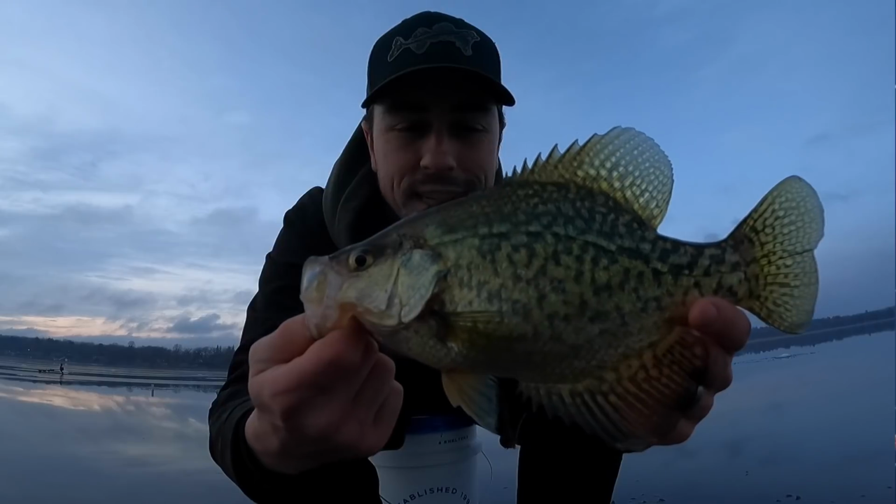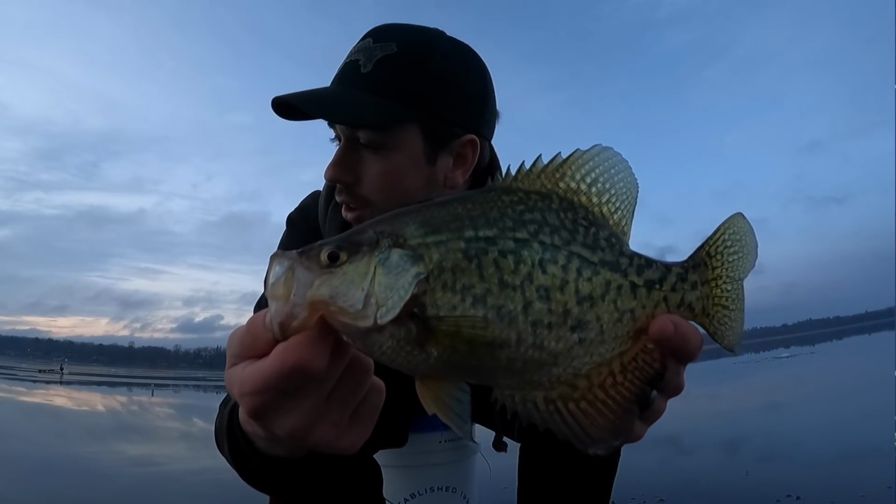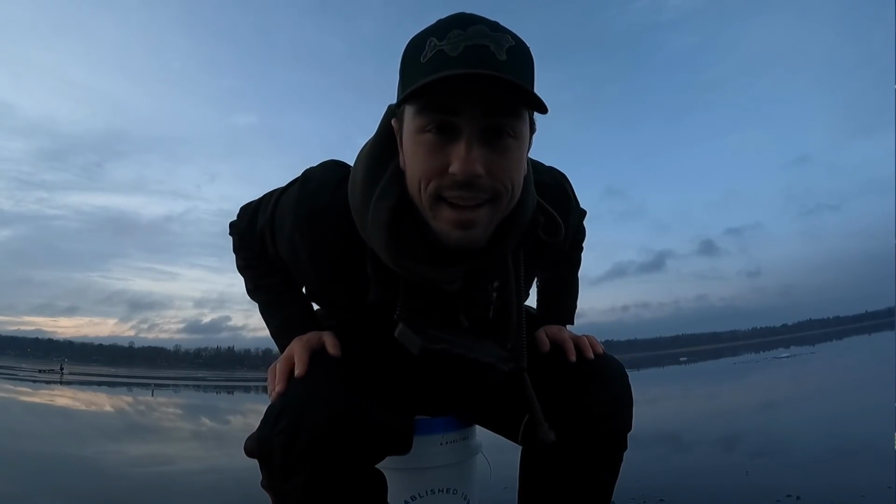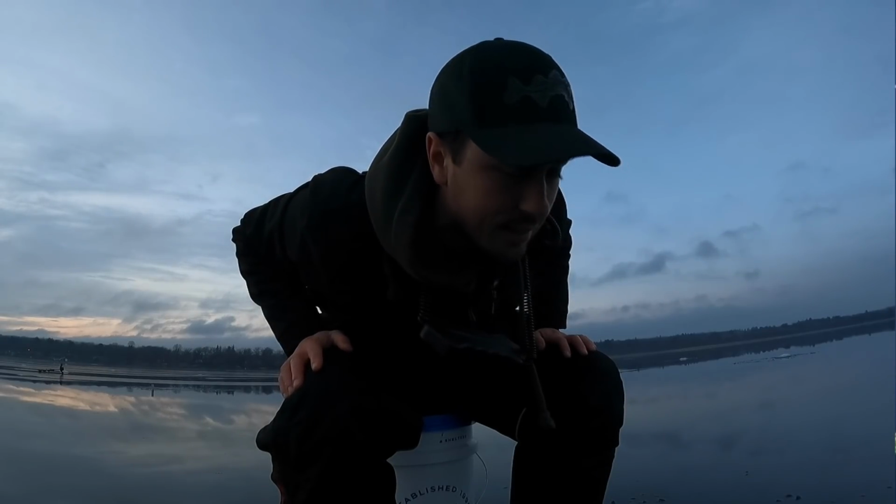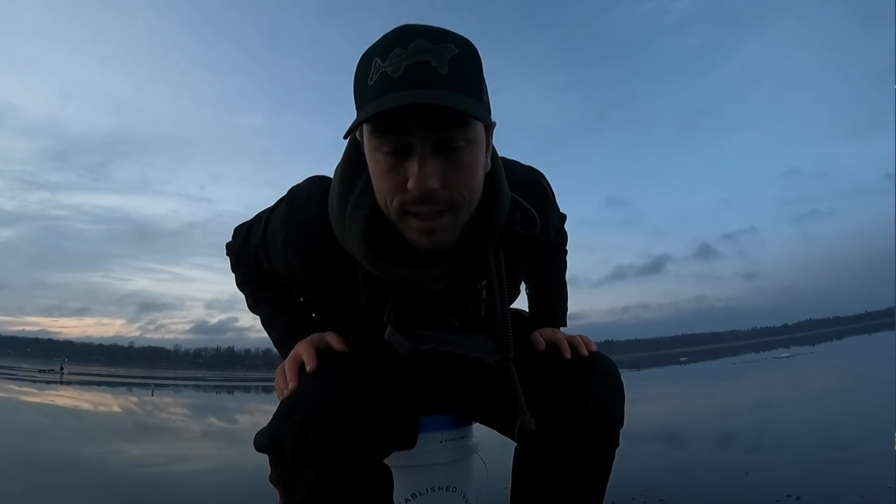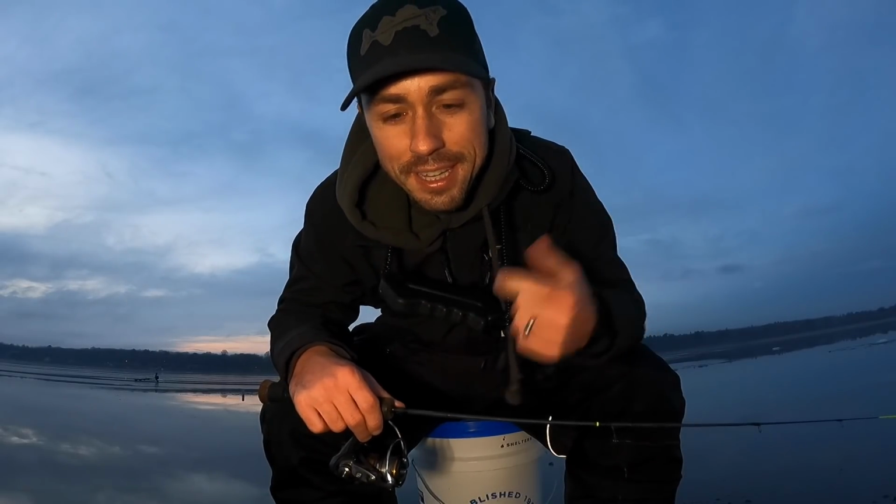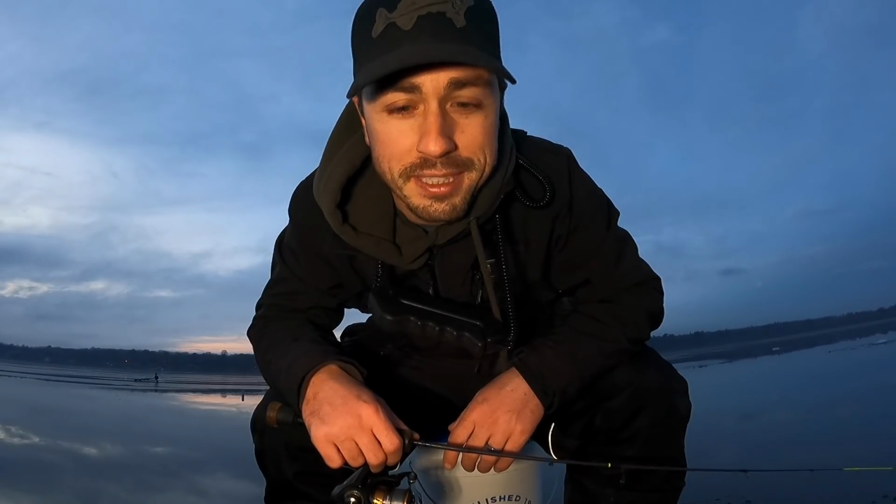There we go. I'm gonna bust out the light. It seems like it's getting a little bit dark. Only a few fish left before we need to call it a night, unfortunately. But I'm gonna get the light out so we can have some good low light footage here. So as you can see, we got the light, but those crappies left.